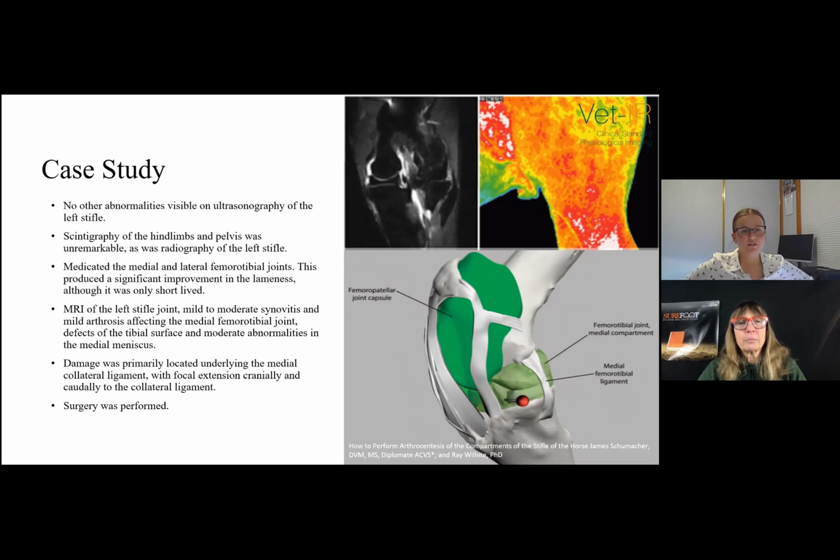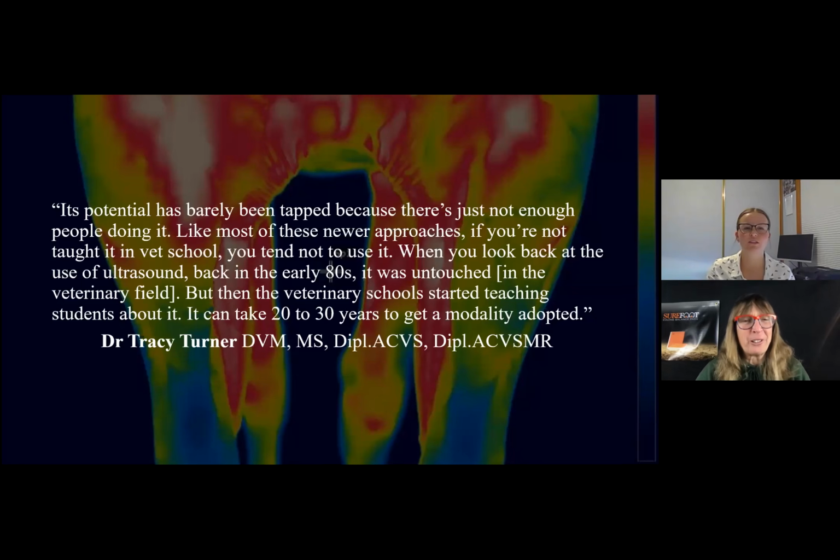So then this is from Dr. Tracy Turner. So he's from the USA. So its potential has barely been tapped because there's just not enough people doing it. Like most of these newer approaches, if you're not taught it at vet school, you tend not to use it. When looking back at the use of ultrasound back in the early 80s, it was untouched in the veterinarian field. But then the veterinarian school started teaching the students about it. And it can take up to 20 to 30 years to get a modality adopted in the veterinarian industry.